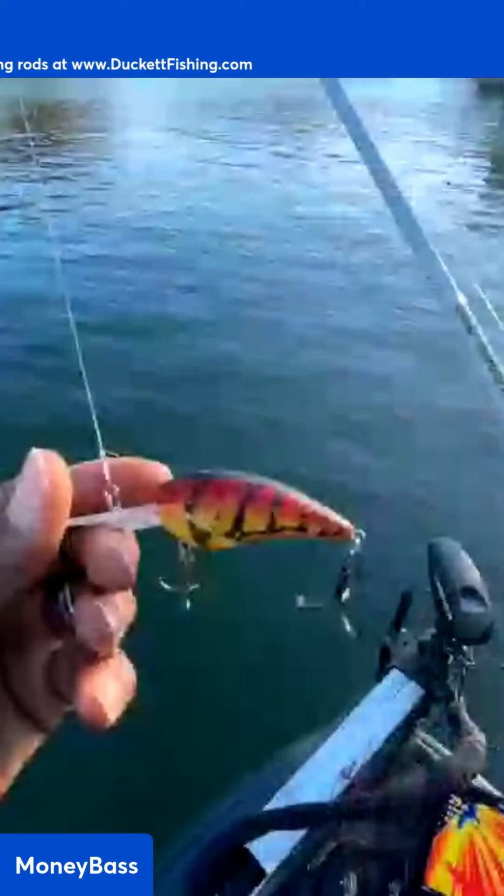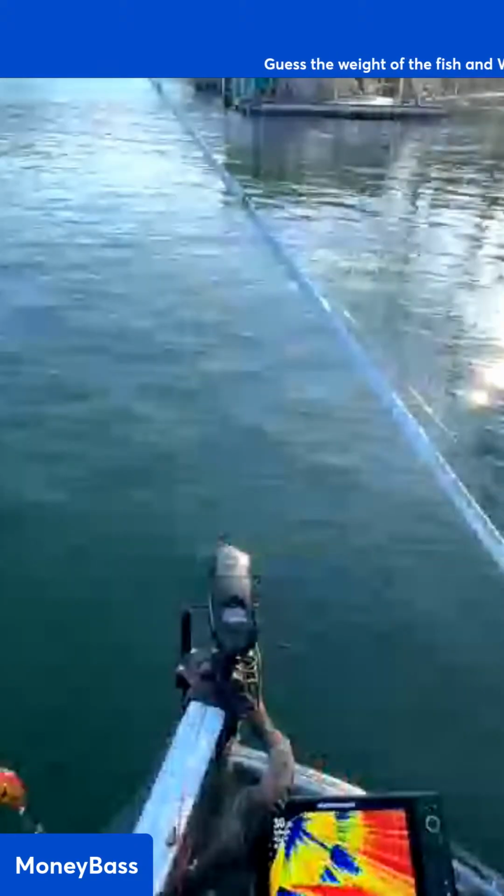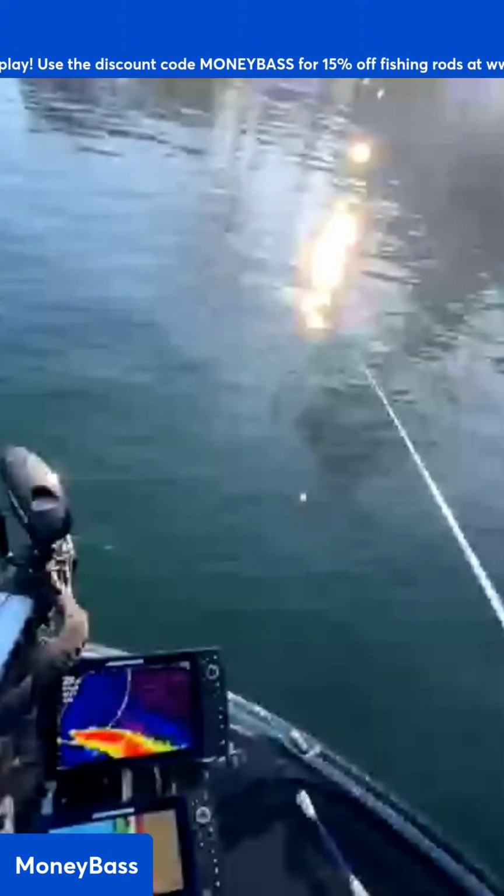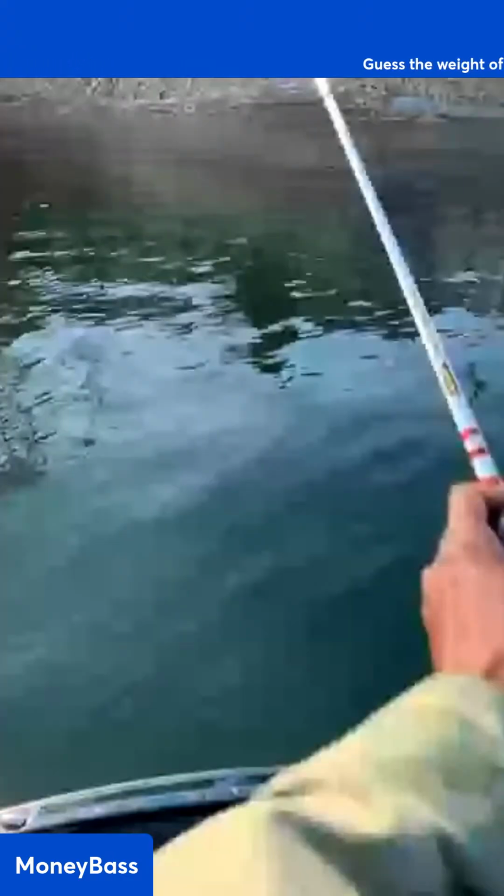Right now, we're gonna be just doing a little cranking, going along this bank and fishing these docks. If I see something that looks interesting, I'll go ahead and pick up that shaky head, sling that out there. Right now, we have some nice clear skies, water temp sitting around 43 degrees. It is very windy, so that's why I'm hiding out at this cove right now, guys. It's very windy out there.